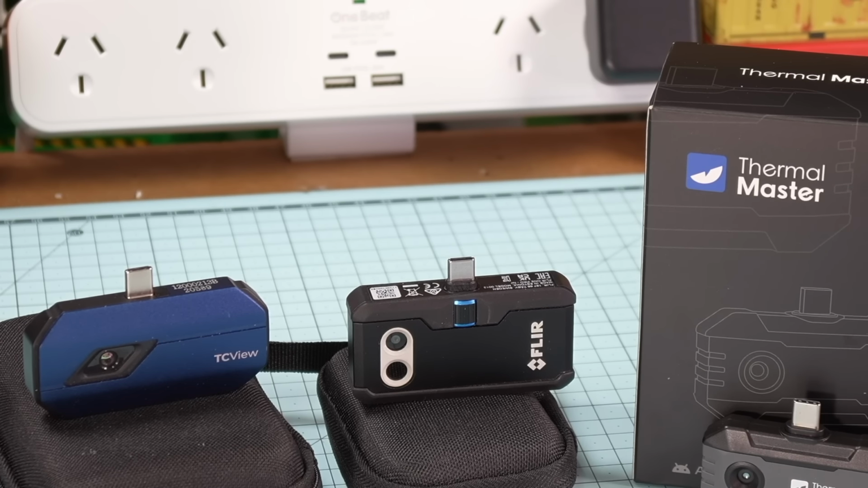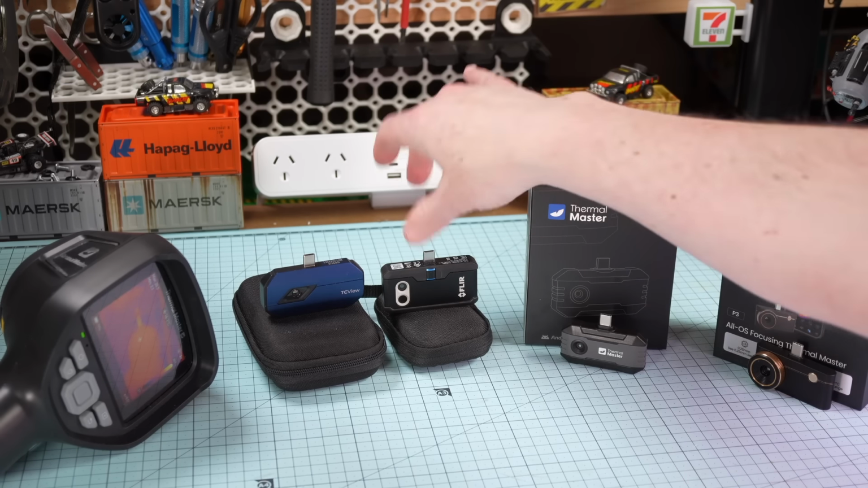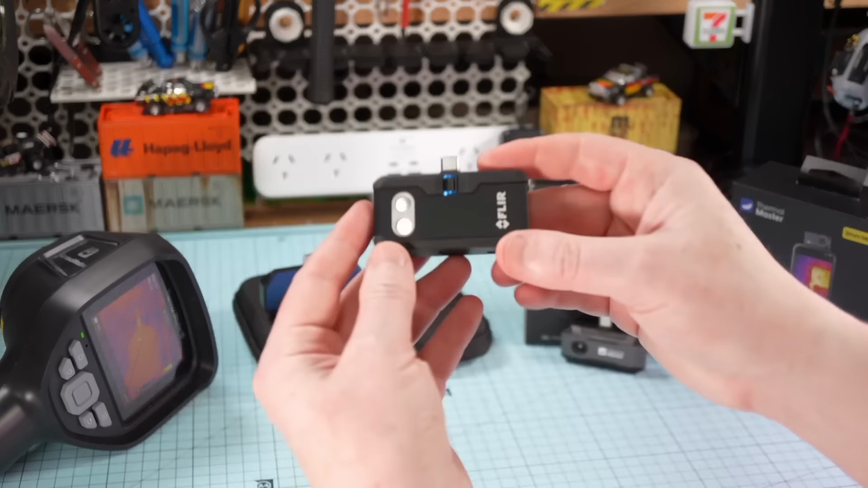Or maybe it was a different body of water entirely. But is its ocean adventure really a factor? Well, I'm not so sure, because when I check out other people's sample footage from the internet, it also looks pretty average. And without exception, all examples use that artificial thermal camera effect.